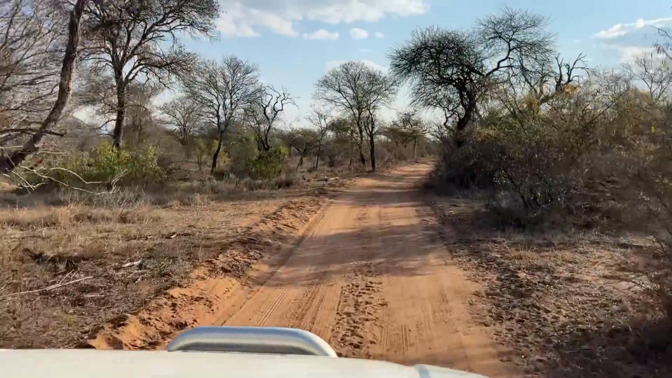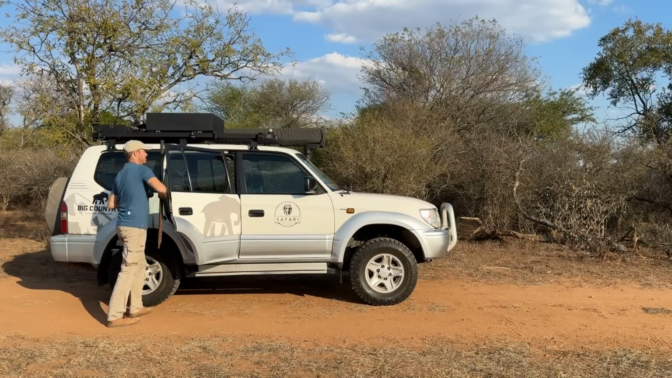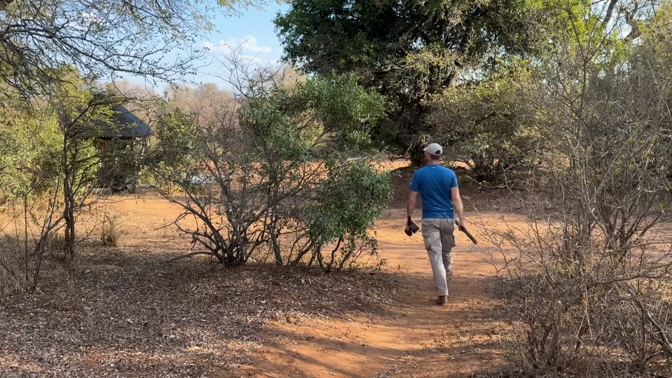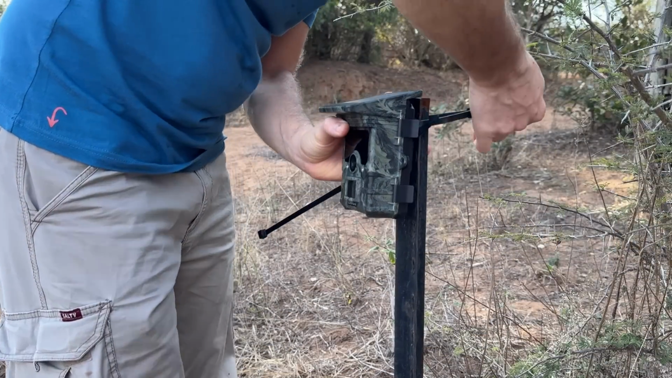For now, let's go put up that trail camera. There we go. As you can see, Dia's camera now faces this sandy part of Hamerkop Dam, where most of the animals drink, and I'm pretty sure we're going to get lots of action over the coming months because it's already very dry here in the Hoedspruit Wildlife Estate.